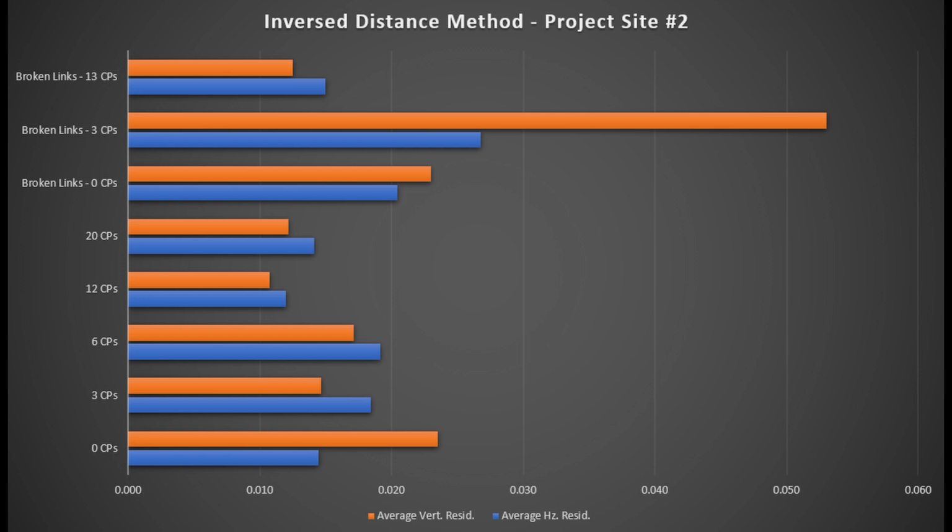I then applied 13 control points to the same project site, and it provided results very similar to what we saw from the datasets that had closed scan legs and good geometry. This indicates to me that the extra control points were in fact able to both shift the scan network sufficiently into its proper location and fix the issues caused by the missing links that we saw in the uncontrolled version of this dataset.